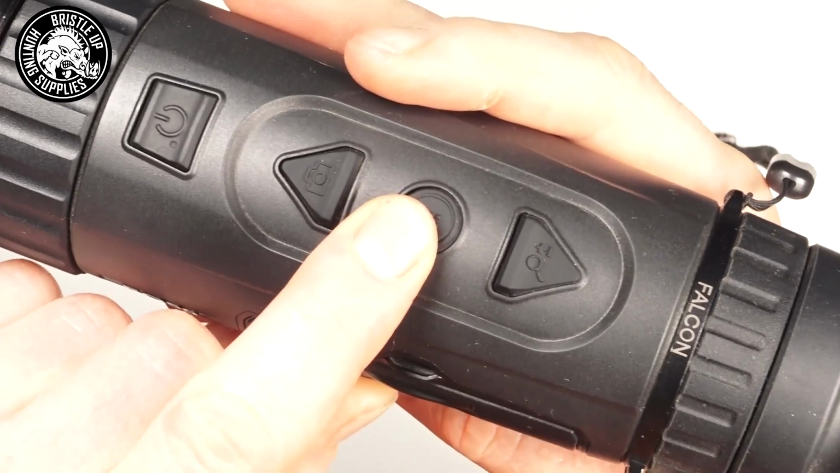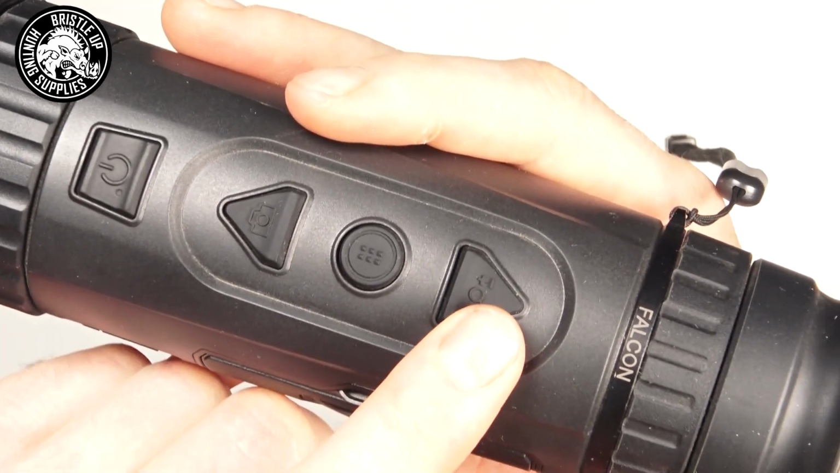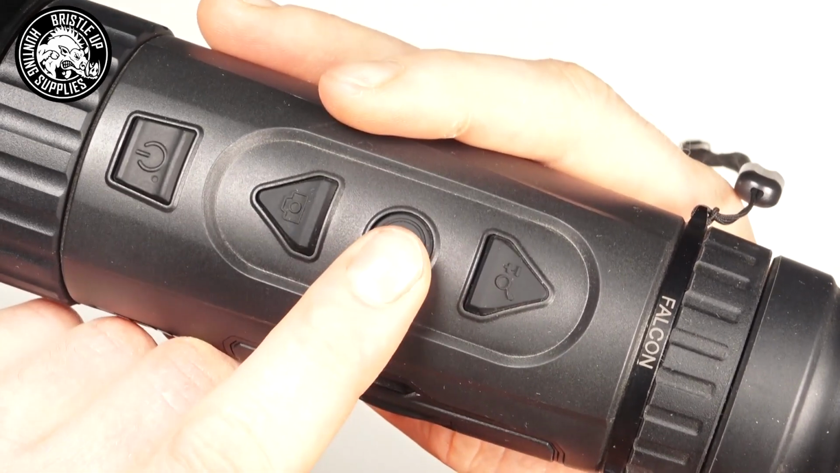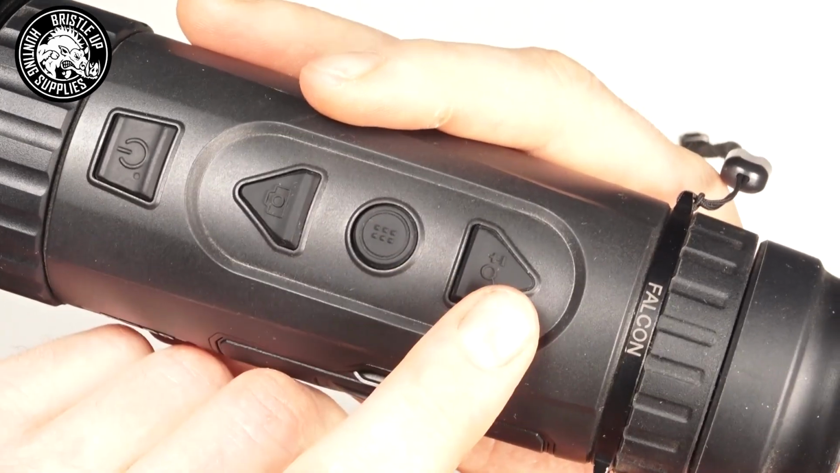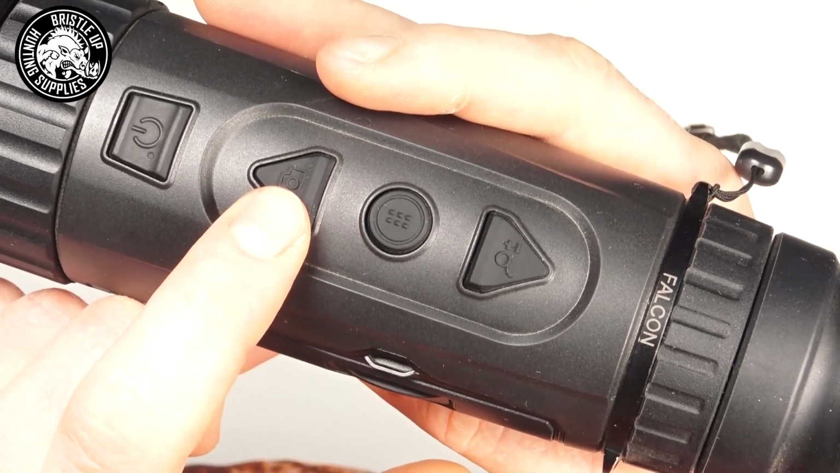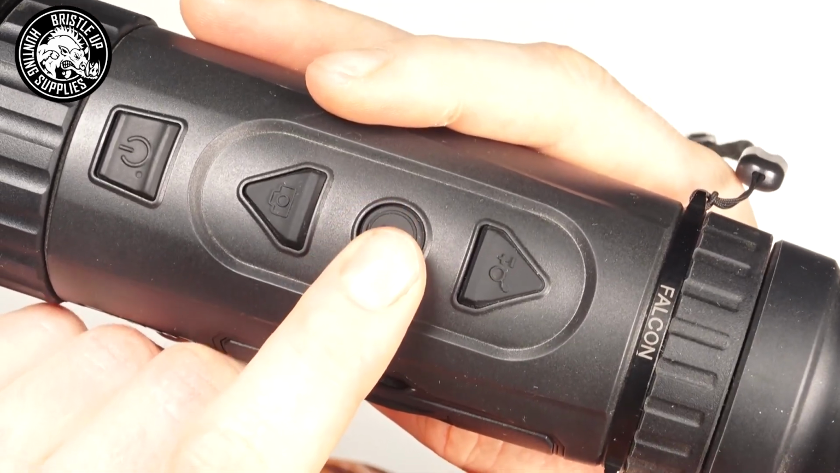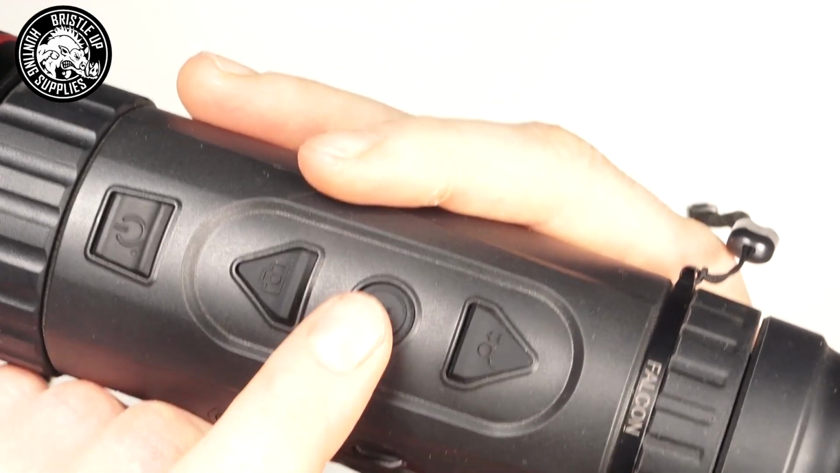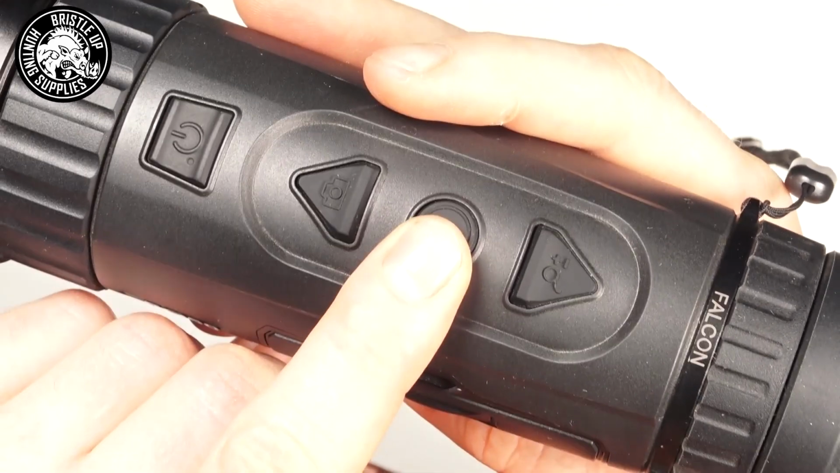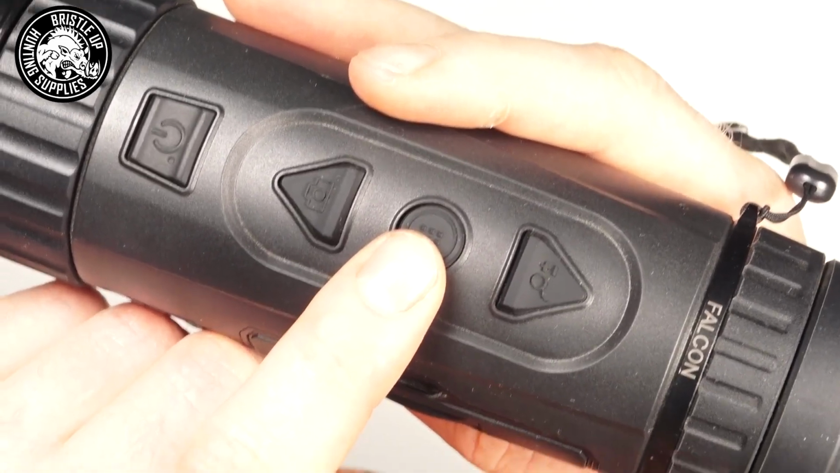If you press and hold this button, it's going to bring up the menu, and then these buttons become arrow buttons, up and down buttons, once you have accessed the menu. So press and hold to open the menu, then use the down and up arrow buttons to navigate the menu and the menu options. To select a menu option, you just press this once, and that'll activate it. To close the menu, you press and hold this center button again, and this button will revert back to being the palette changing button.